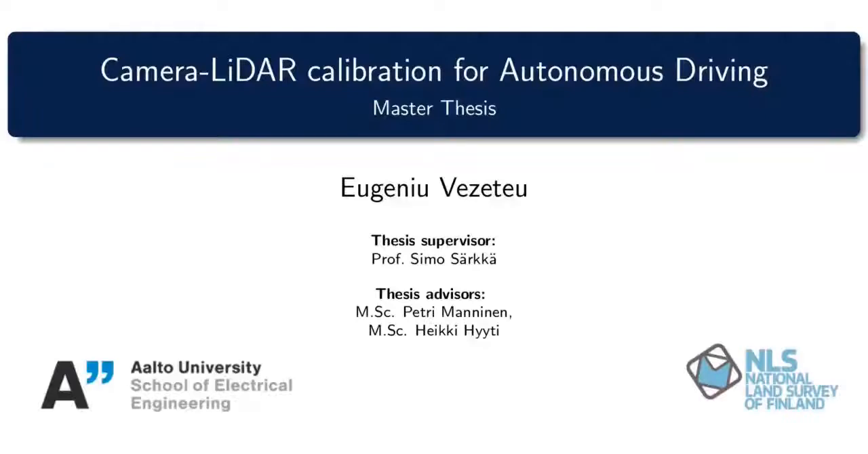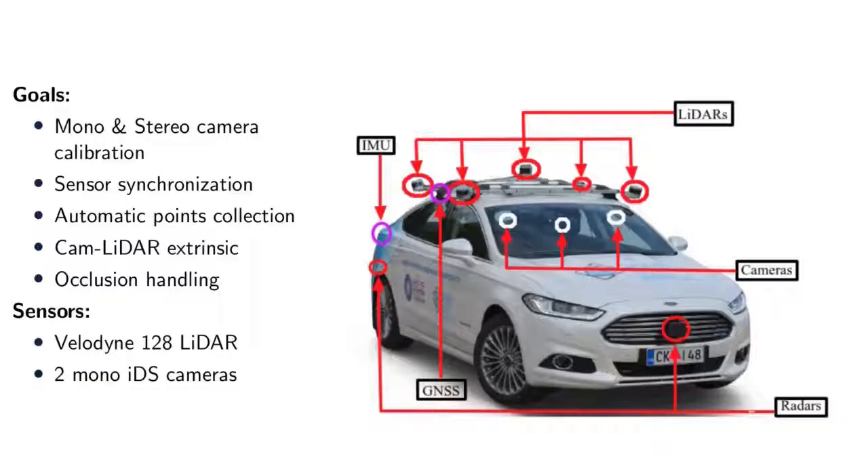My name is Vezeteu Eugeniu, and this is my master thesis project on Camera-Lidar calibration for autonomous driving, realized in a partnership with Aalto University School of Electrical Engineering and Finnish Geospatial Research Institute under the National Land Survey of Finland. All experiments were performed on the hybrid Ford Mondeo autonomous car, embedded with lidars, cameras, radars and GNSS sensors.